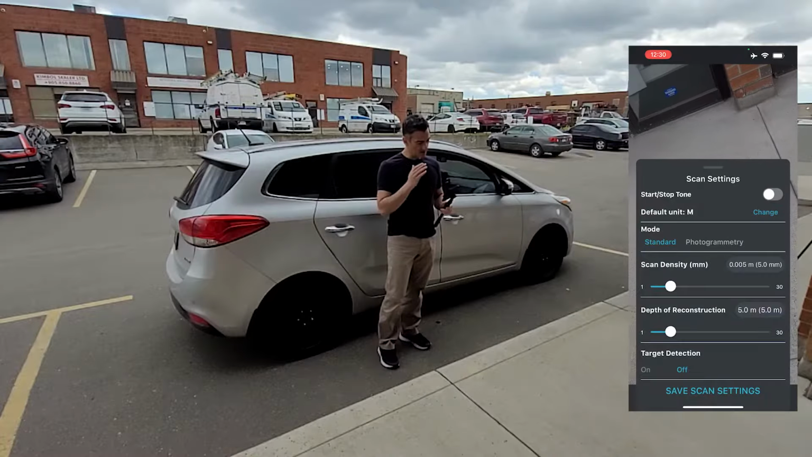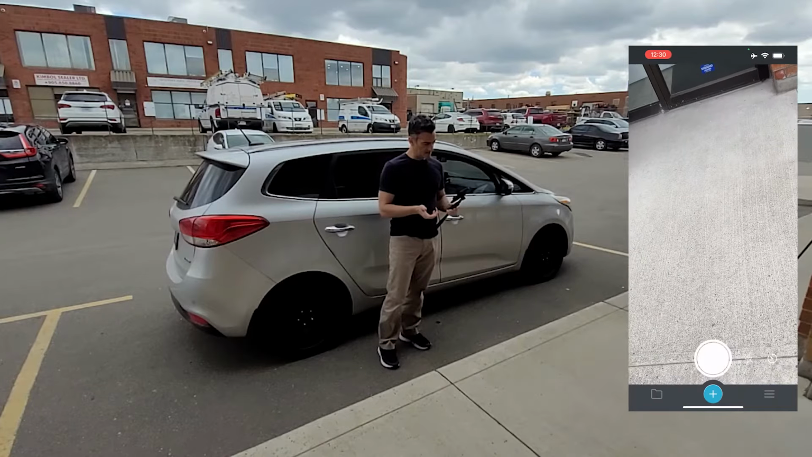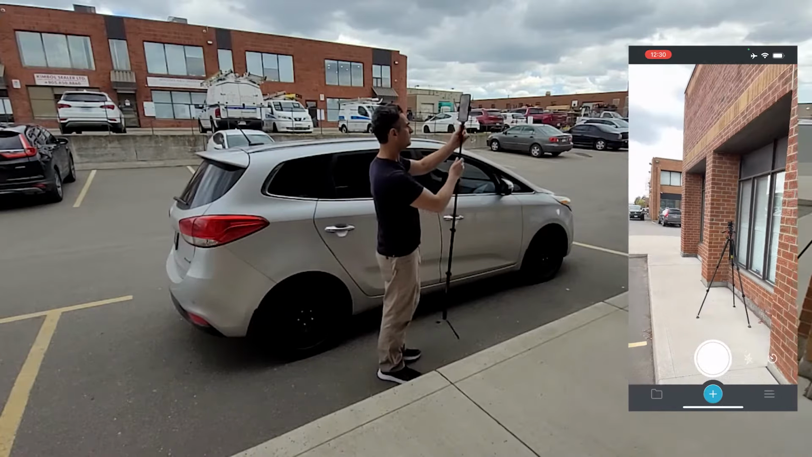I'm going to use the defaults. I am not going to use the target detection. So 5mm at a 5-meter depth of reconstruction. Leave it like that. I'm going to go save scan settings. Now I'm going to extend this right away, and I can work with this pretty simple like that.